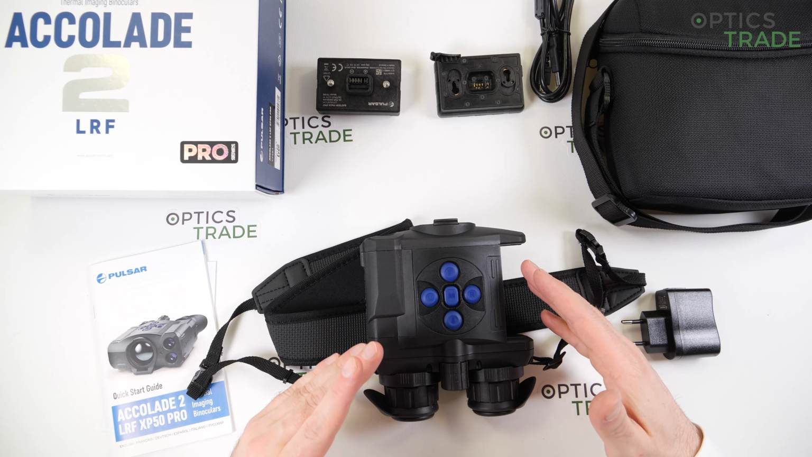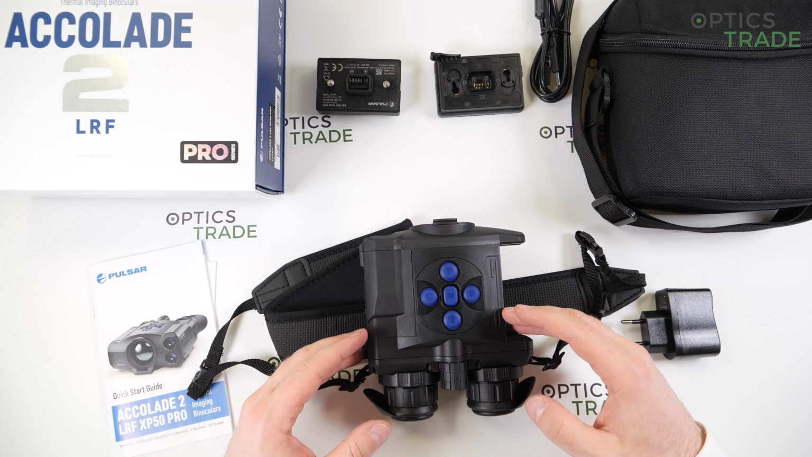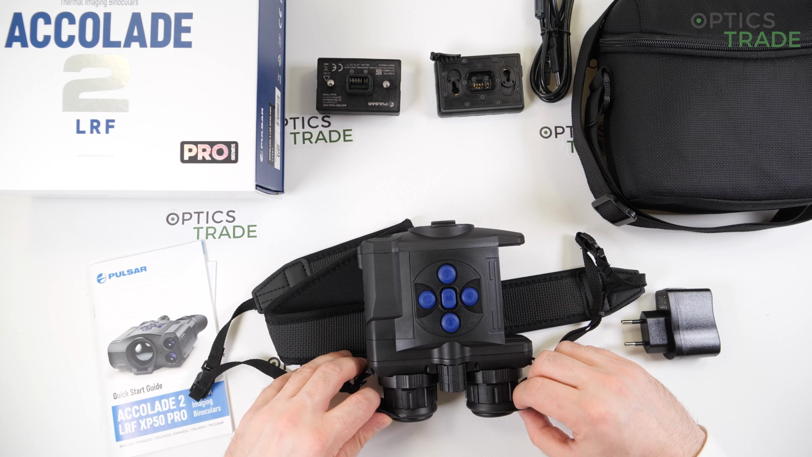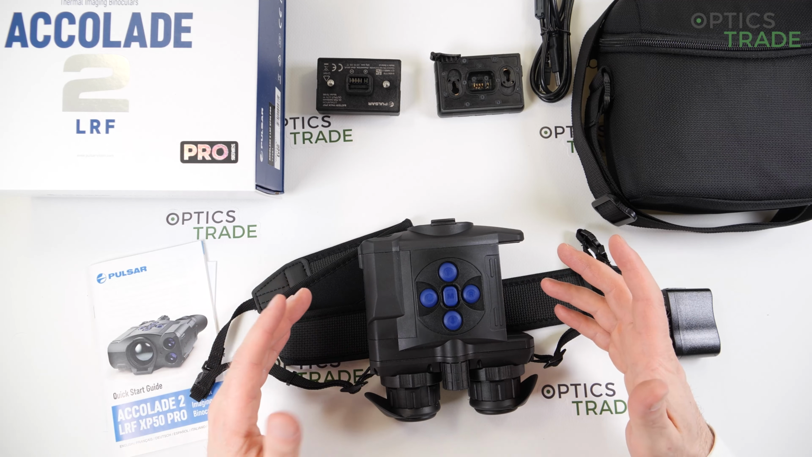I will just now go straight to the sweet and sour summary of this review, and I will go through all the features I think are really great on this device and all of those features which I think should have been done differently or where there is still room for improvement. So what are the positives?